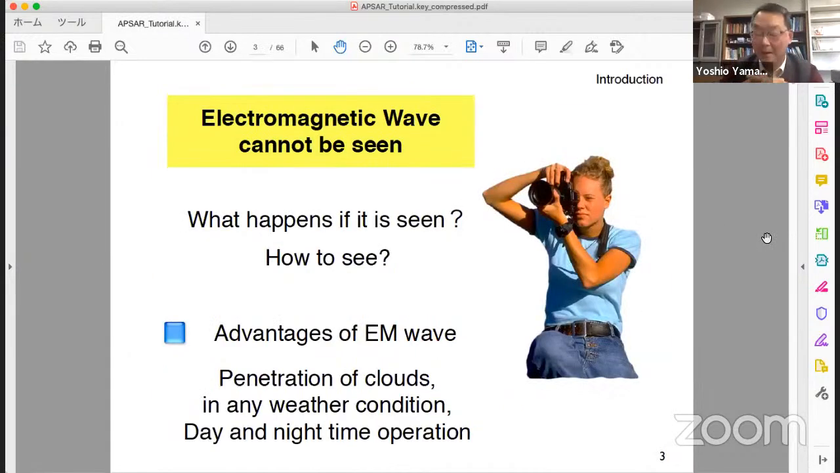Now, this is a tutorial. I will begin with electromagnetic wave. Many of you know electromagnetic wave, but we cannot see it. We cannot see electromagnetic wave, radio wave, microwave. But think about what happens if it is seen. How can we utilize it? This is a starting point of my interest.